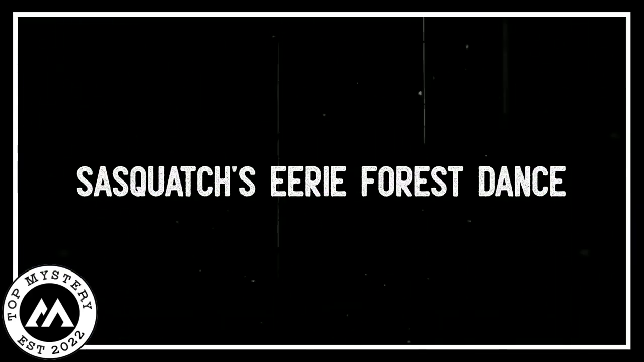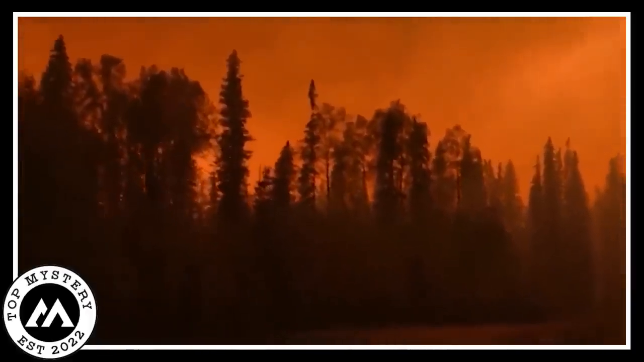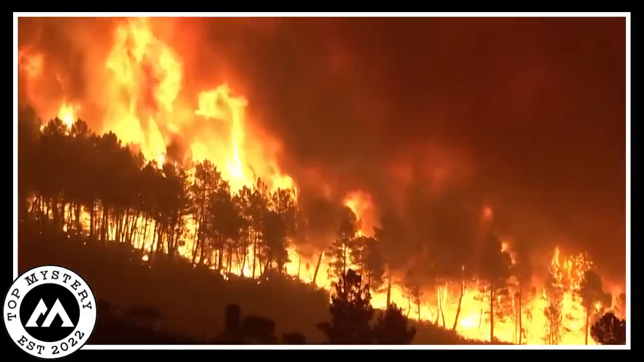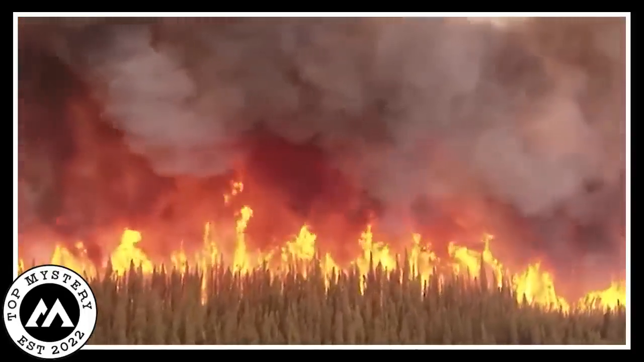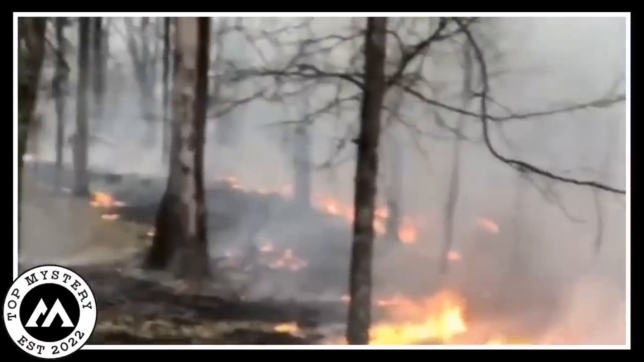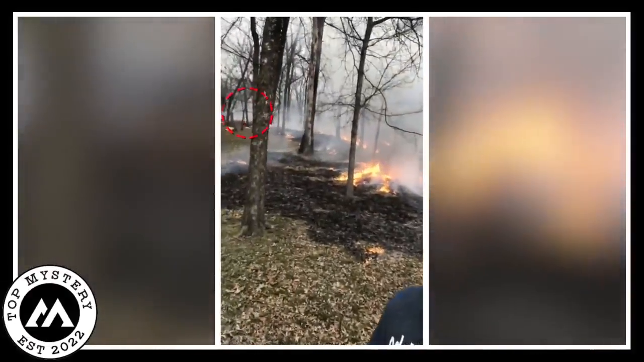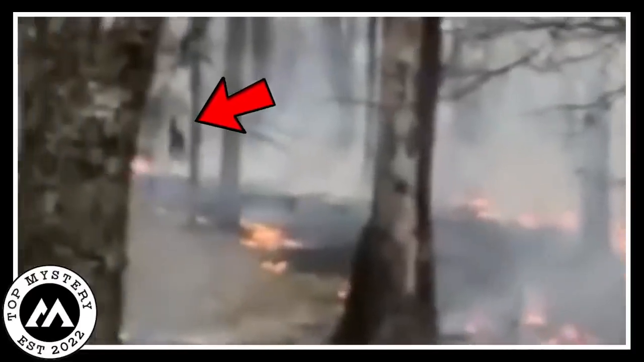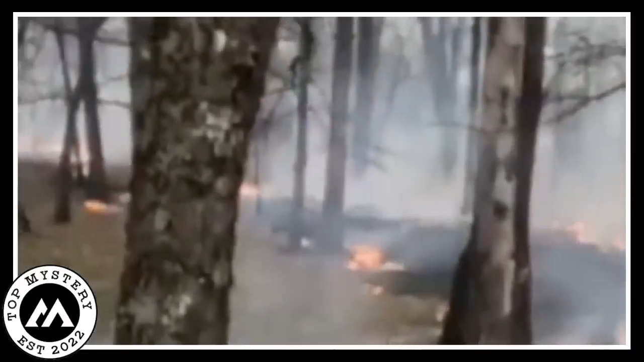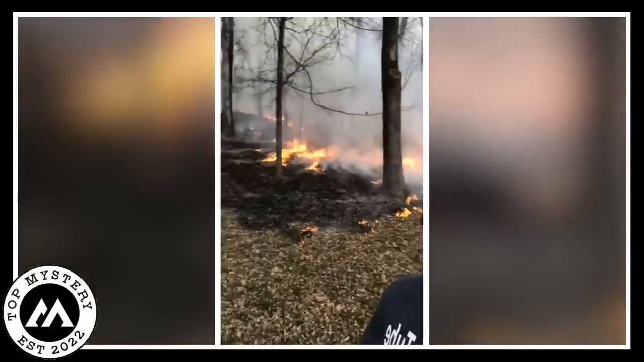Sasquatch's eerie forest dance. Deep in a mysterious forest, something strange happened in the bright daylight. A secret event unfolded and a hidden video revealed something that was really hard to understand. In the middle of the trees and shadows, a creature appeared. It was kind of hard to see because it moved in the dancing fire. This mysterious being moved in a strange and graceful way, leaving behind a sense of confusion.